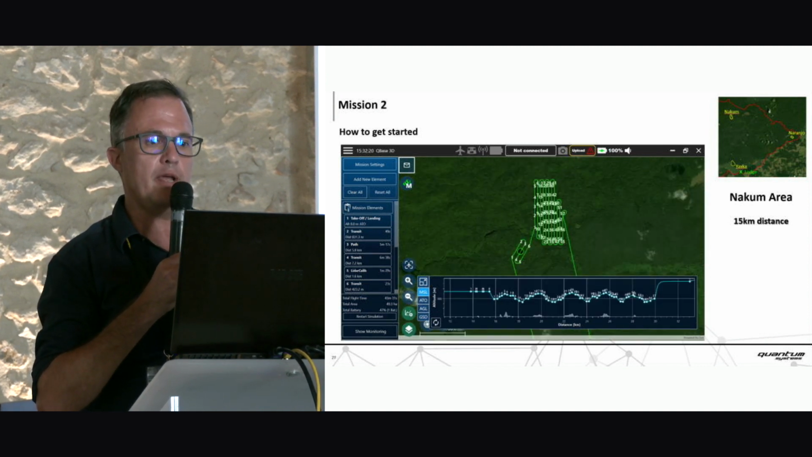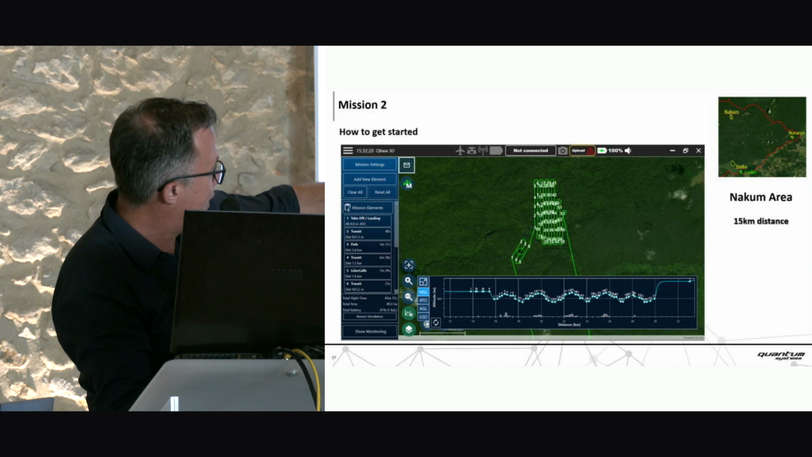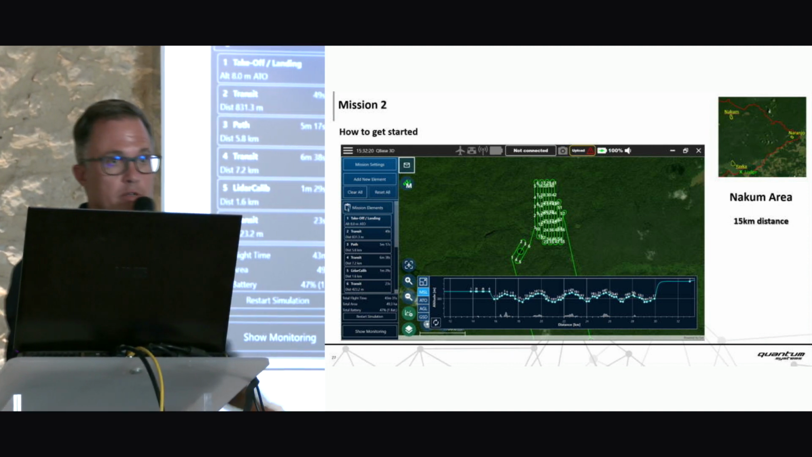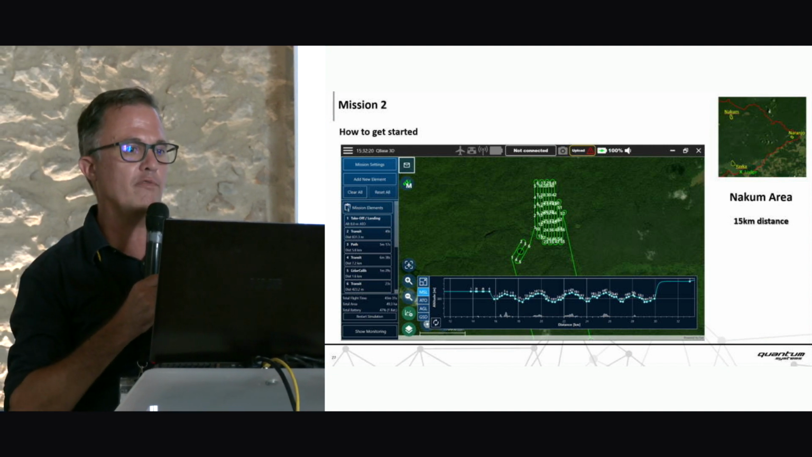Last but not least, the target area for Nakum, 15 kilometer distance. Just zoom in where we can see the calibration pattern just before arrival. We are flying the mission, and we can here again see zoomed in how nicely the Trinity follows the terrain on the site along the flight path.